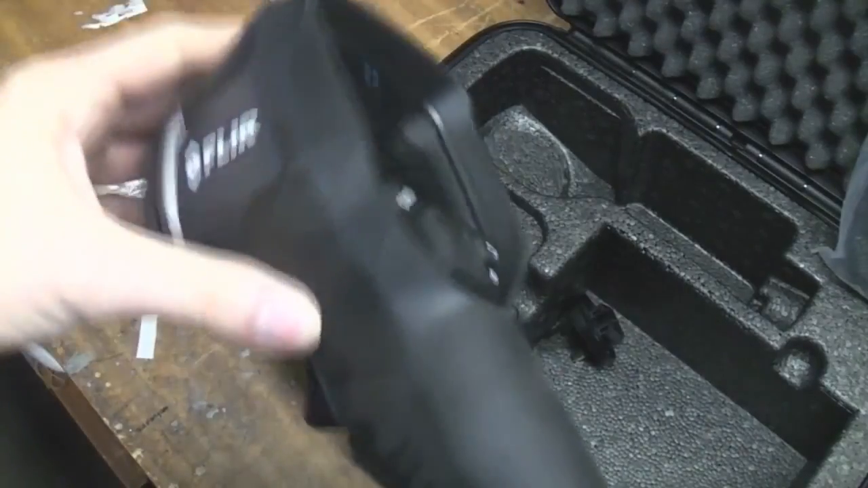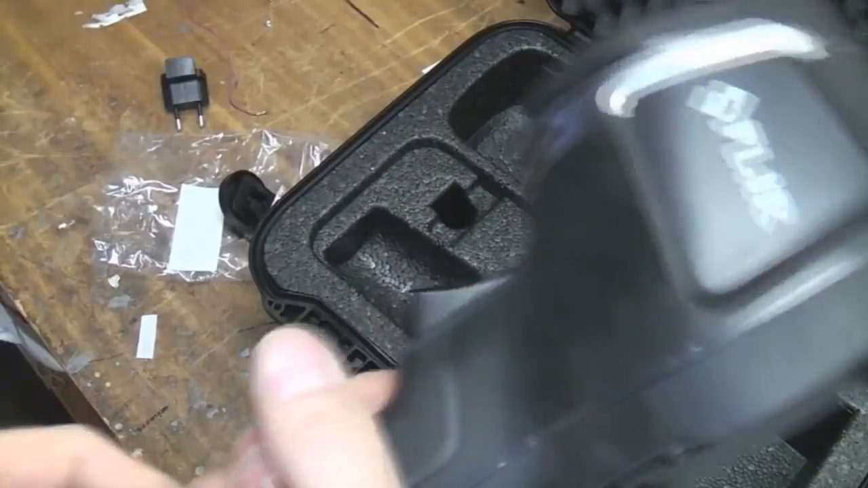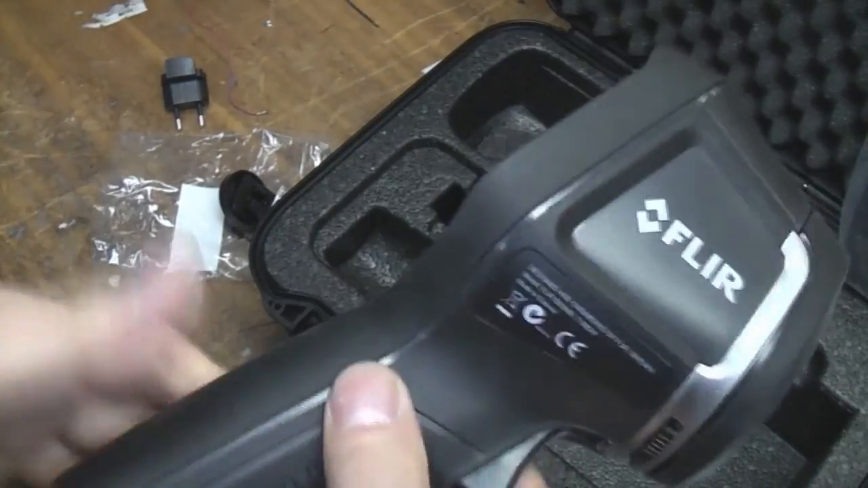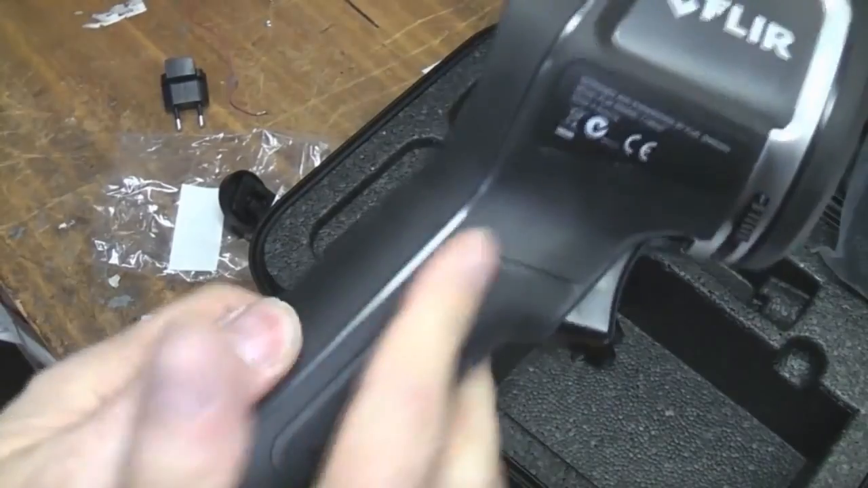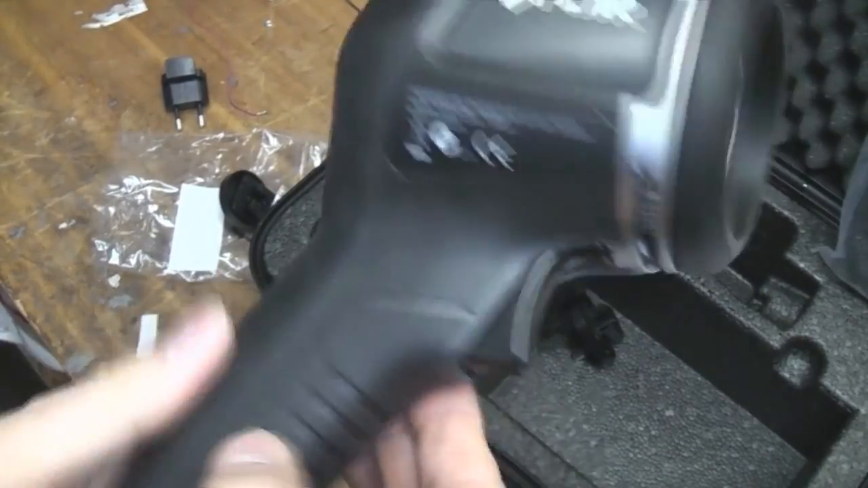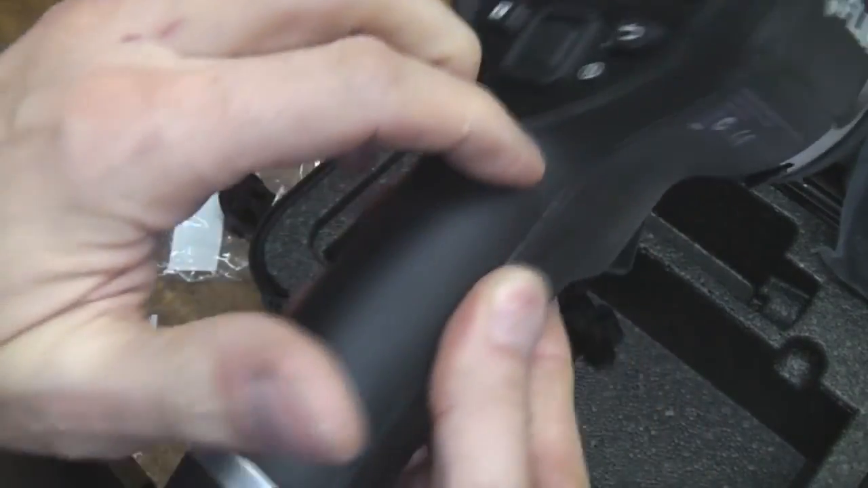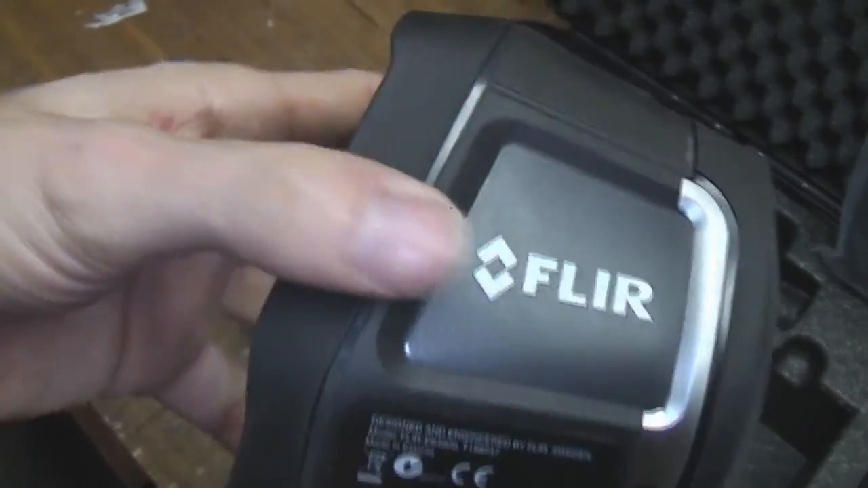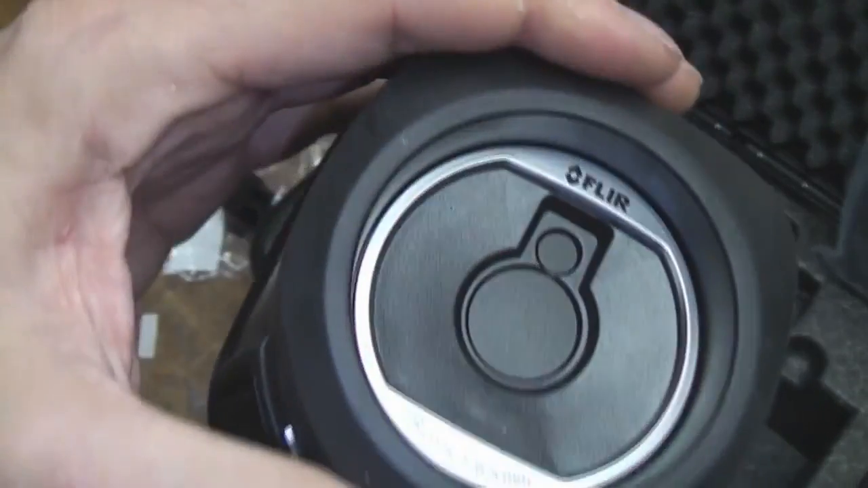Right, and the first thing you notice when you pick this thing up is it does actually feel really solid. It feels chunky. It's not ridiculously heavy, but it doesn't feel overly light. There's rubber grips pretty much everywhere. You've got a rubber grip here. This has all got a rubber cover on it. There's a grip all the way around the display to protect it. The spec says that it's designed to withstand a drop from 2 meters, which I can quite believe.